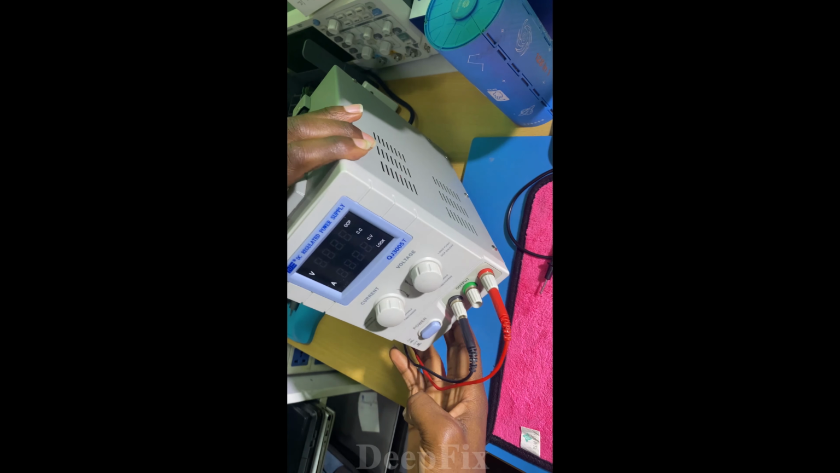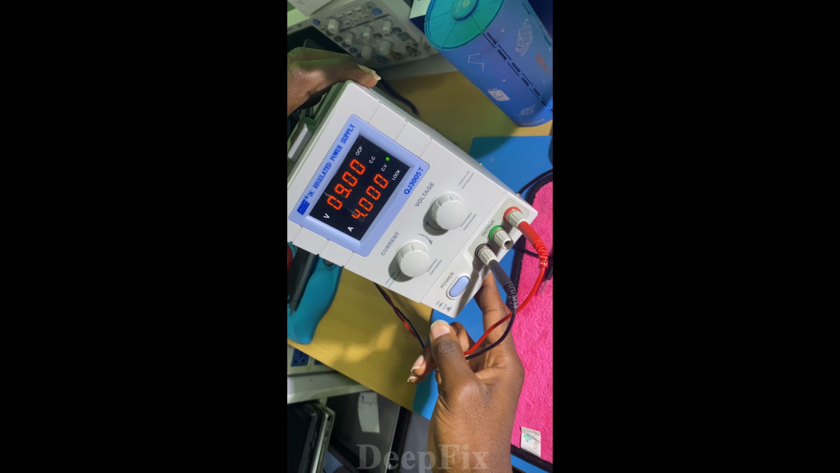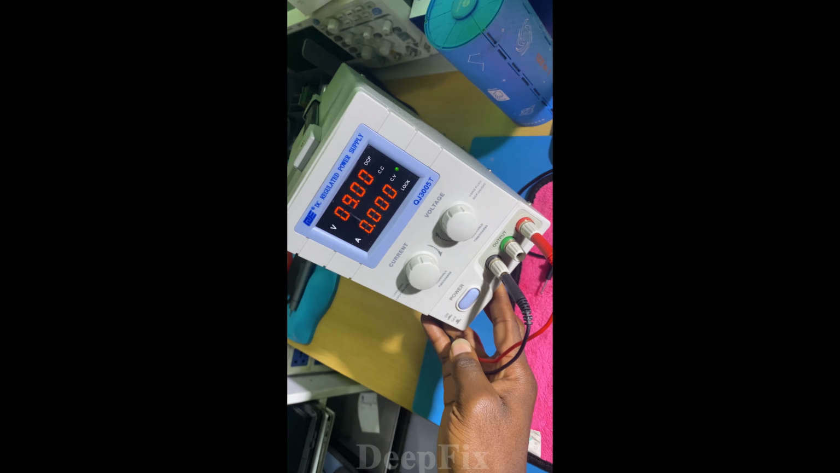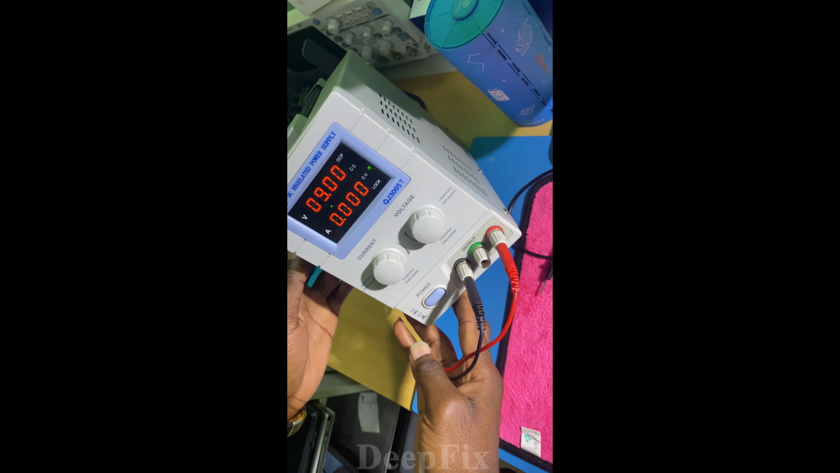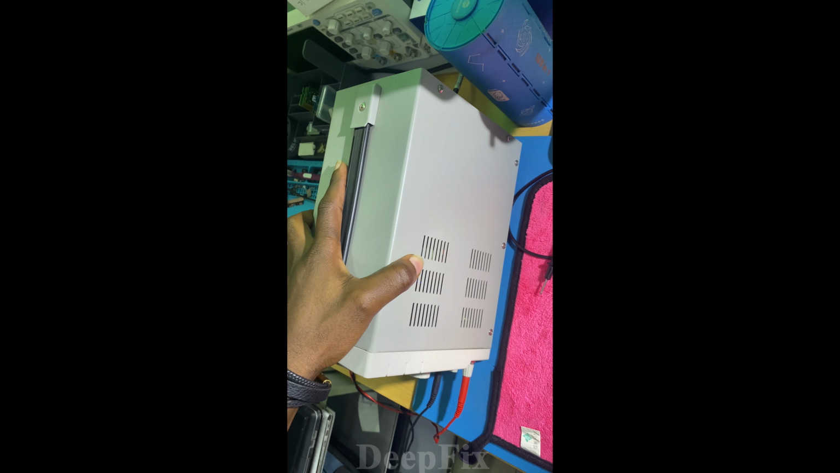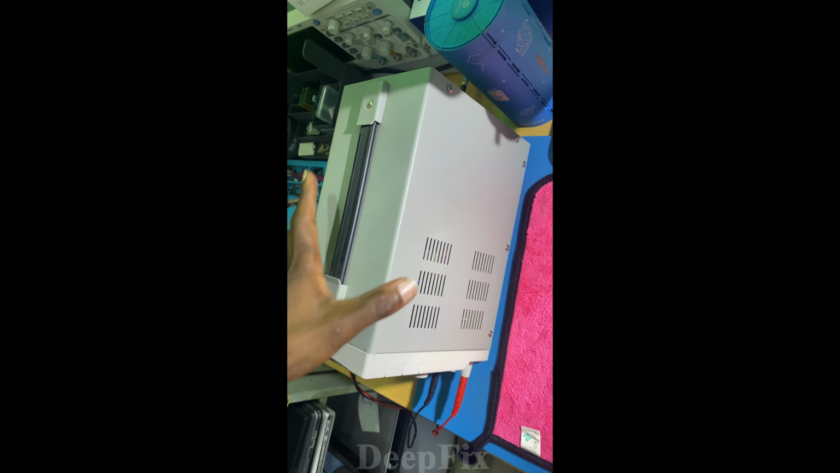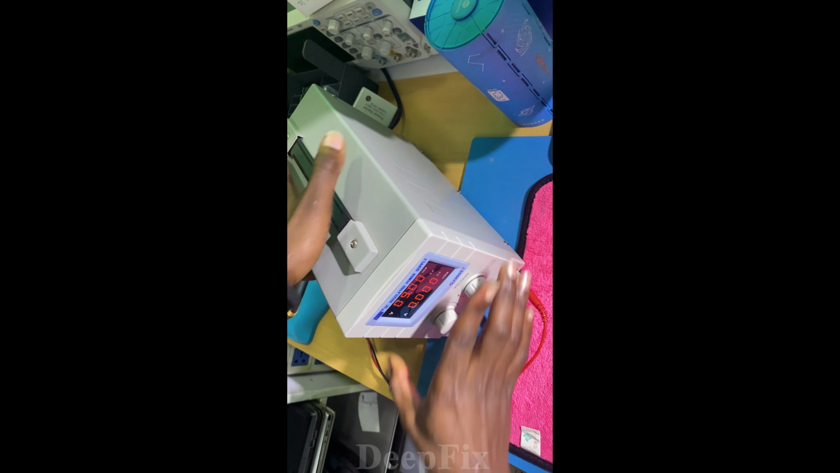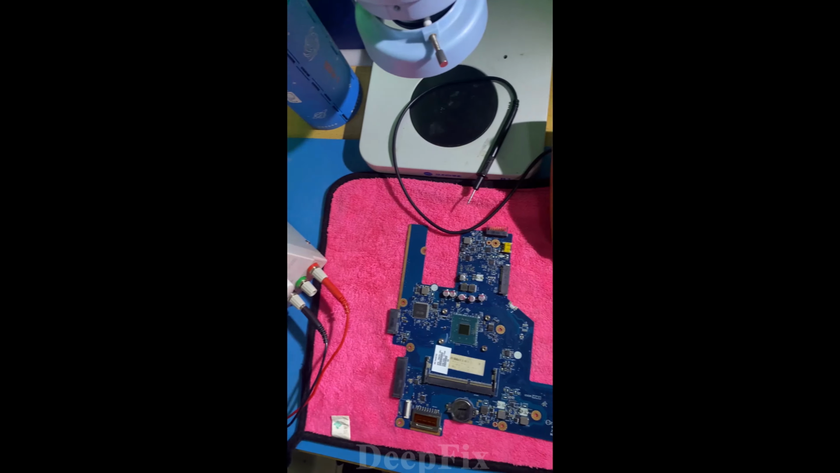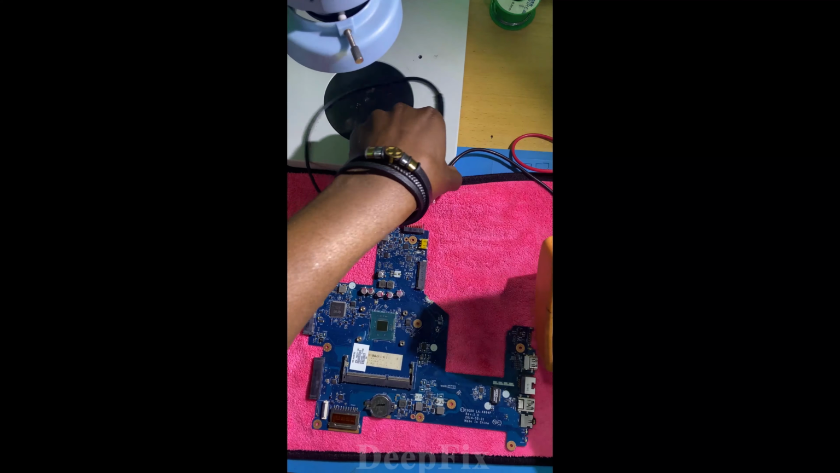I don't know if you are looking here. It's a very nice power supply. Every technician must have this kind of power supply. You can use a different model, but a power supply is very important in this field, in the technical field. I'm going to use this power supply for identifying the component which is causing the short. How do we use that power supply?